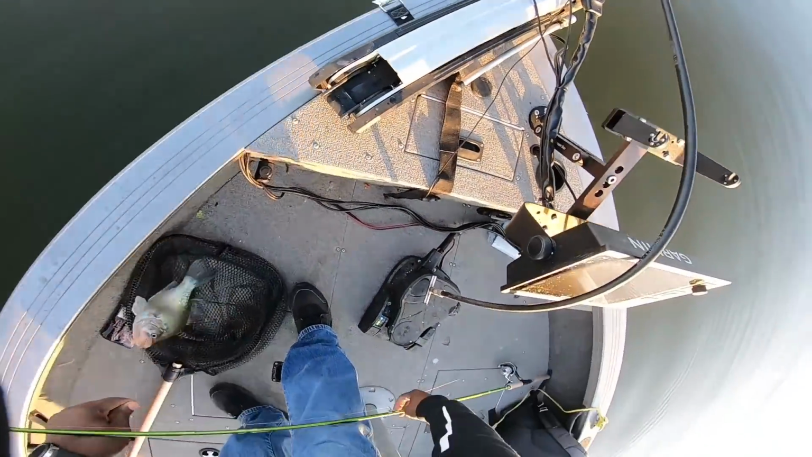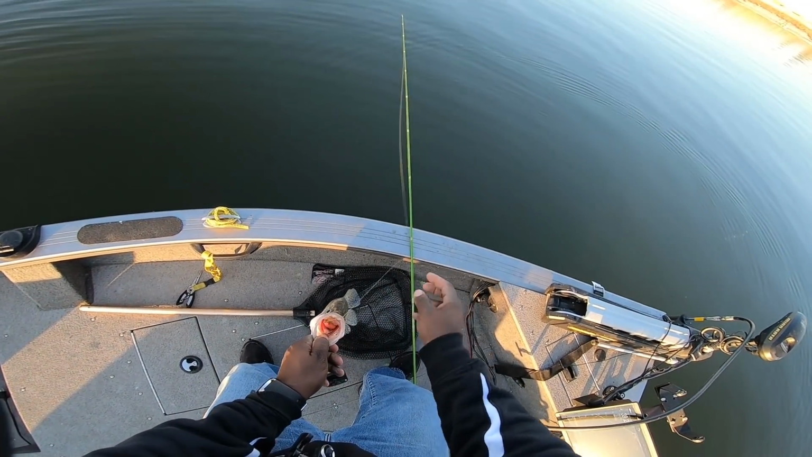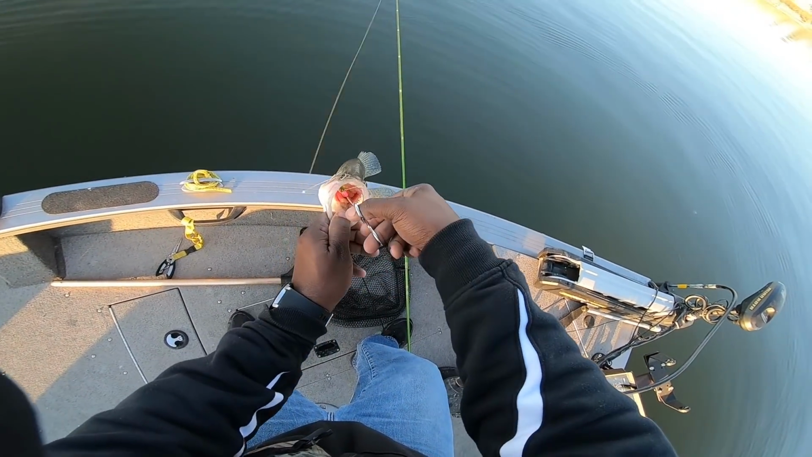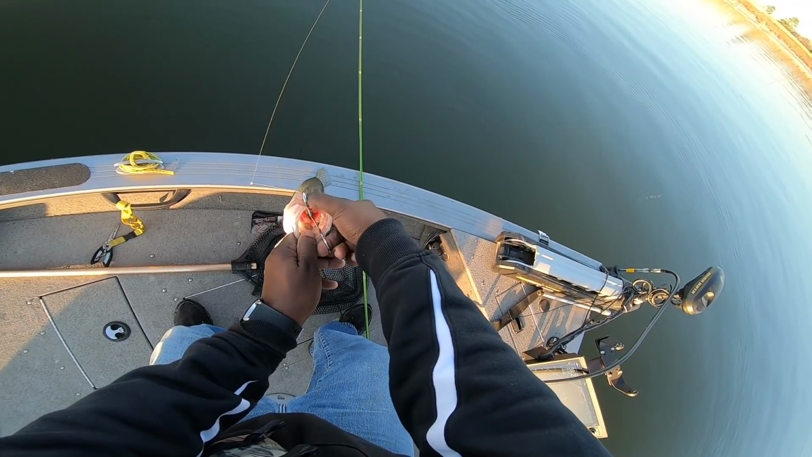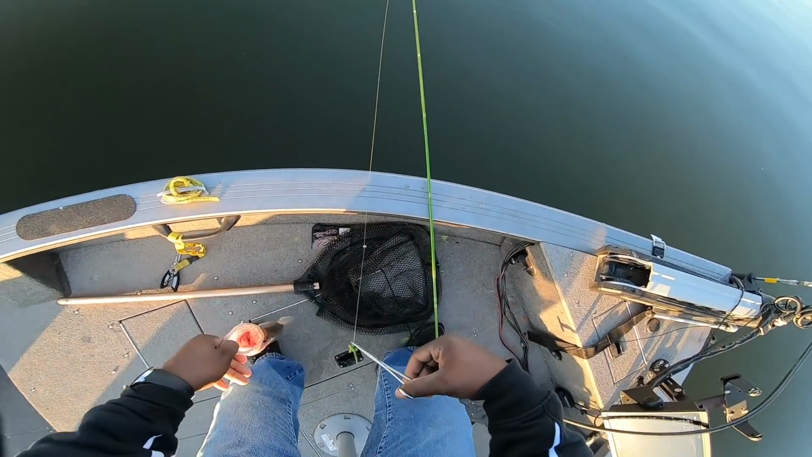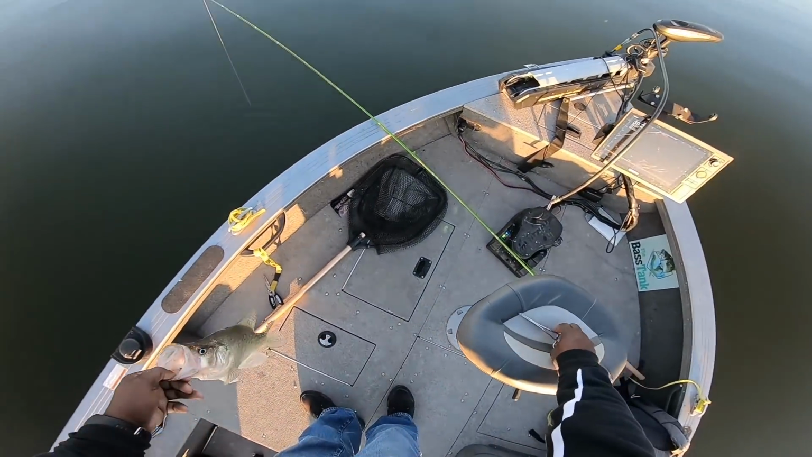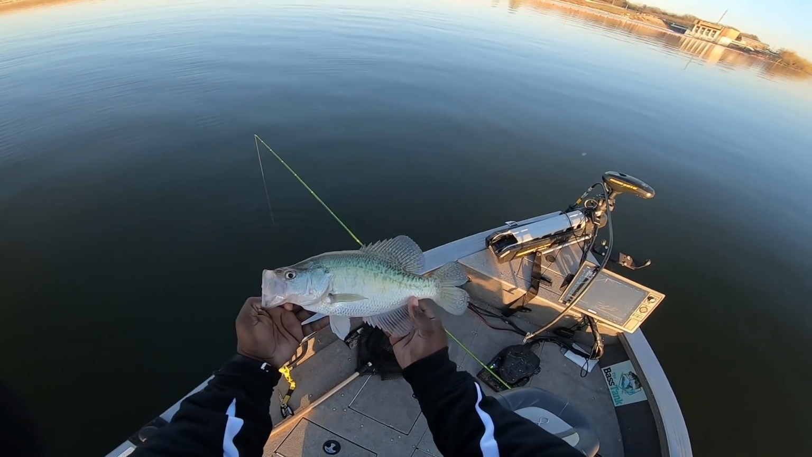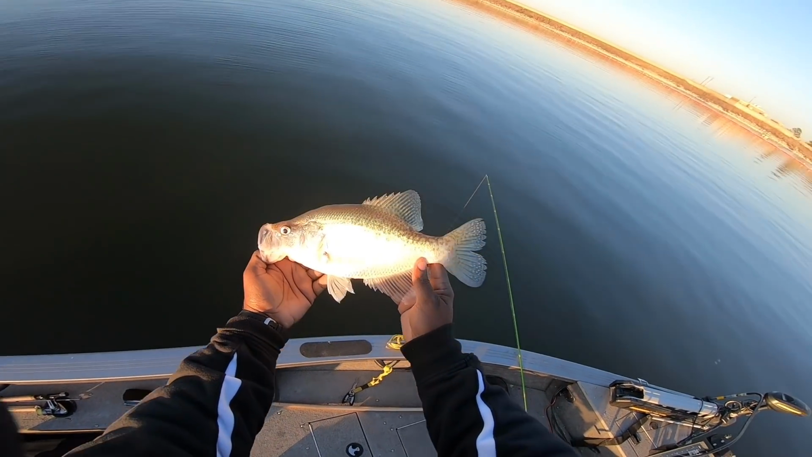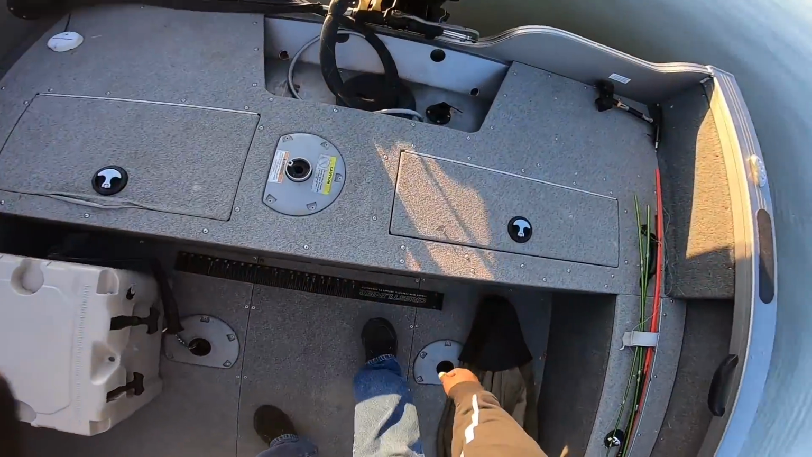Sheesh. Quality. Okay, he got a little bit of throat damage. We put that back in, and it sounds like I can hear the air in him coming out. But man, y'all look at this. This is no camera tricks. That is another 13 or 14 inch crappie.